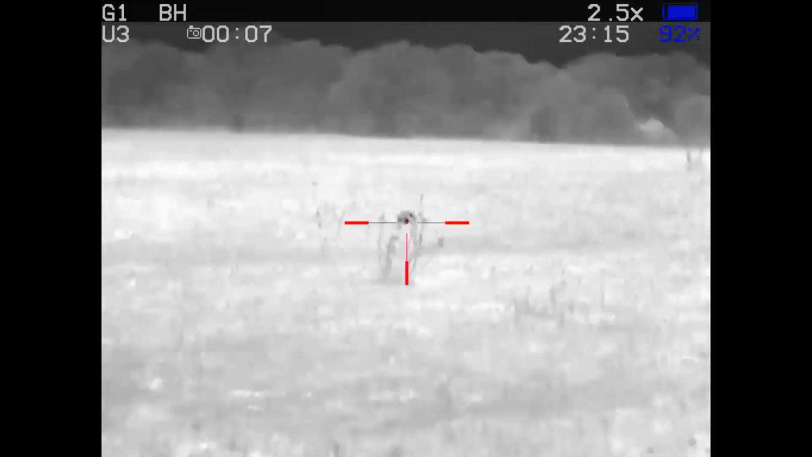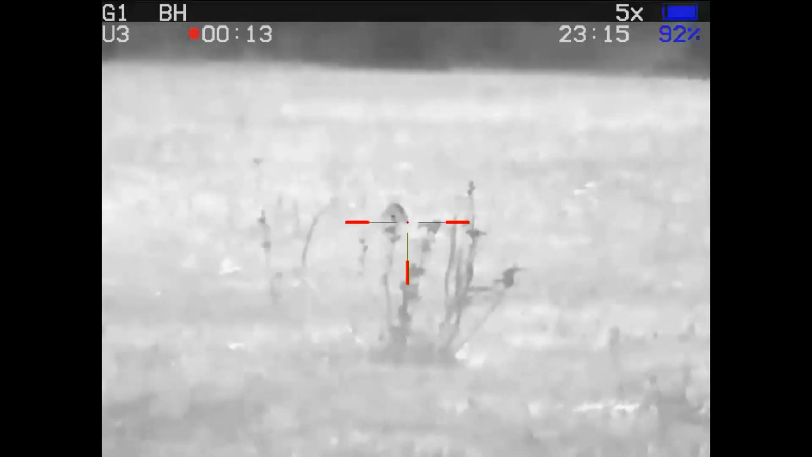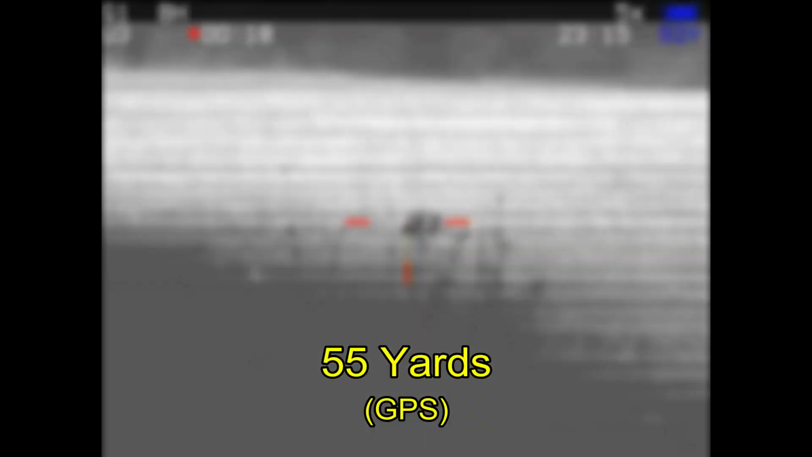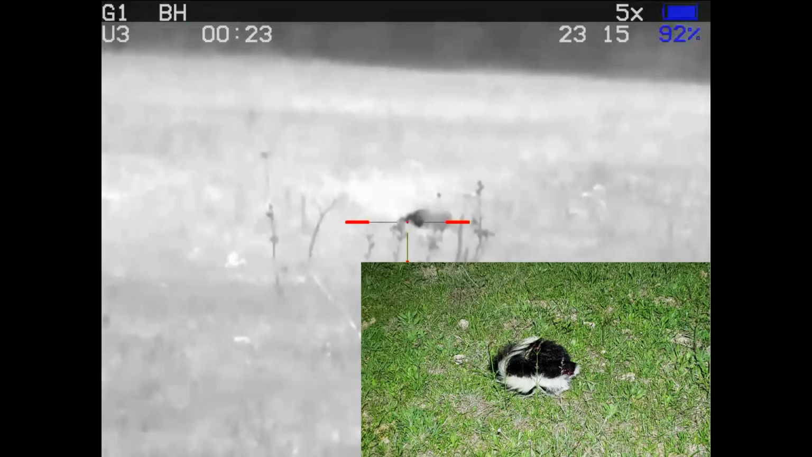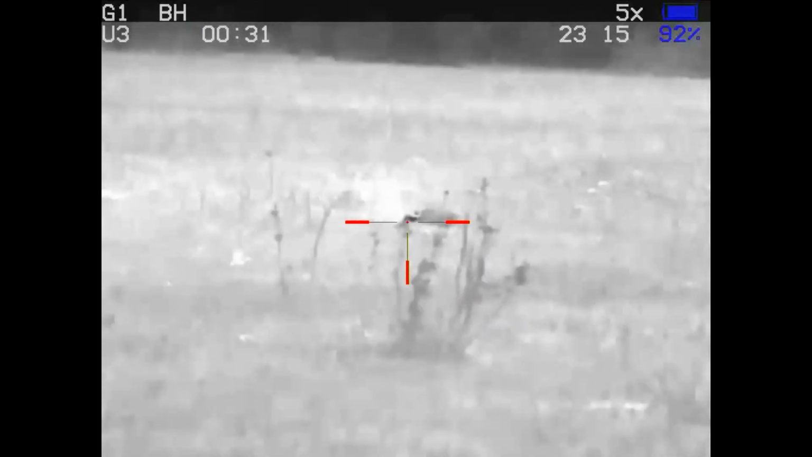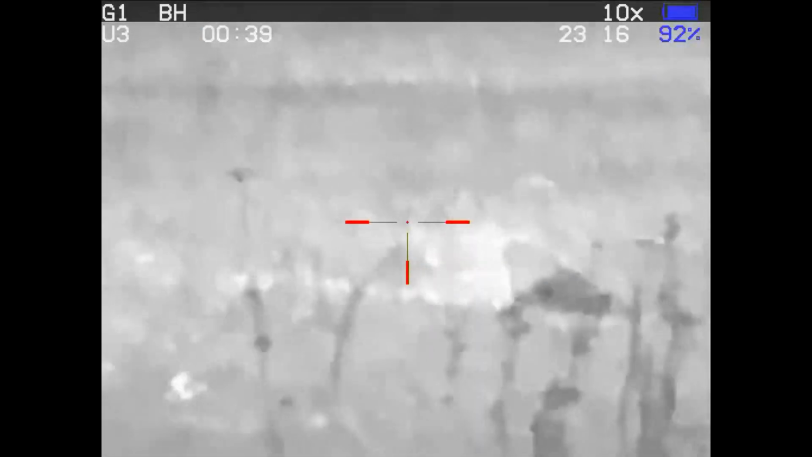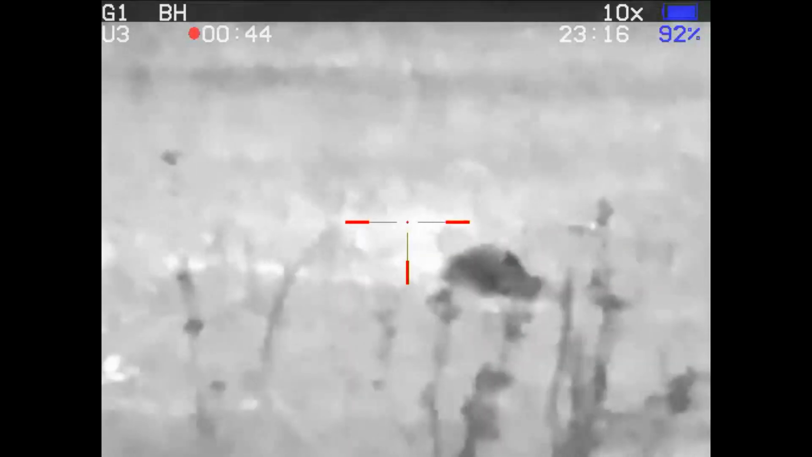And this next skunk is going to be my super sprayer for the night. Here we go. As I get focused in, I see him start to twitch, and then he starts to spray. And look how far this stuff is shooting out. Supposedly they have the ability to spray at about 15 feet accurately. Look at that spray. I have no doubt that he can spray farther than that, just maybe not so accurately.